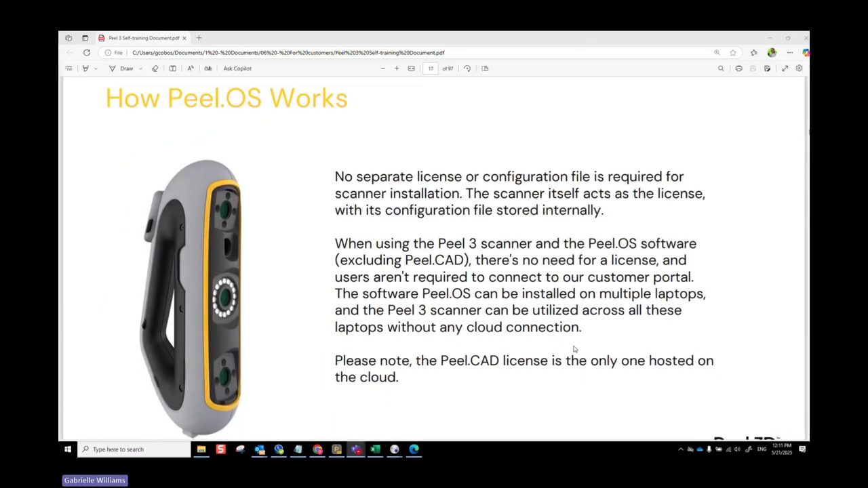So with Peel.OS, you don't need any separate license. You just have the scanner, you have the software, and you can scan from any computer as long as it has the minimum specifications and as long as it has the software installed. So whether you bought 1 license or 5, as far as scanning goes, you can scan from any of those computers that has the installer already.